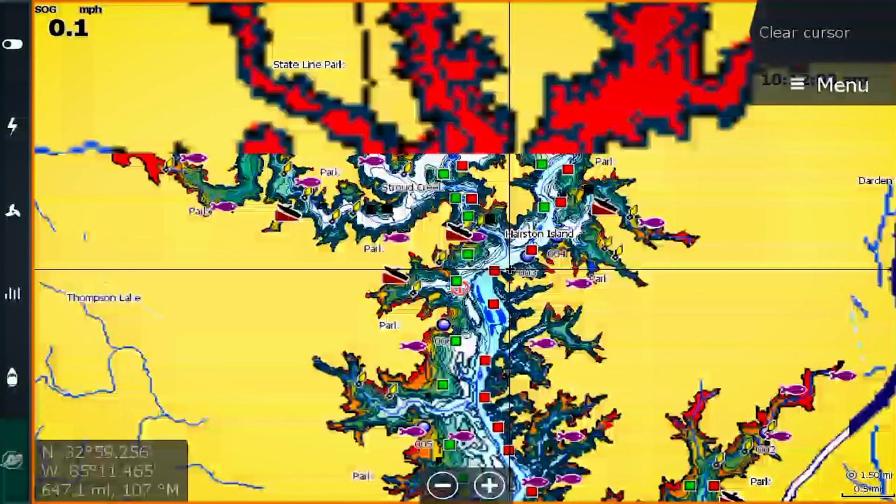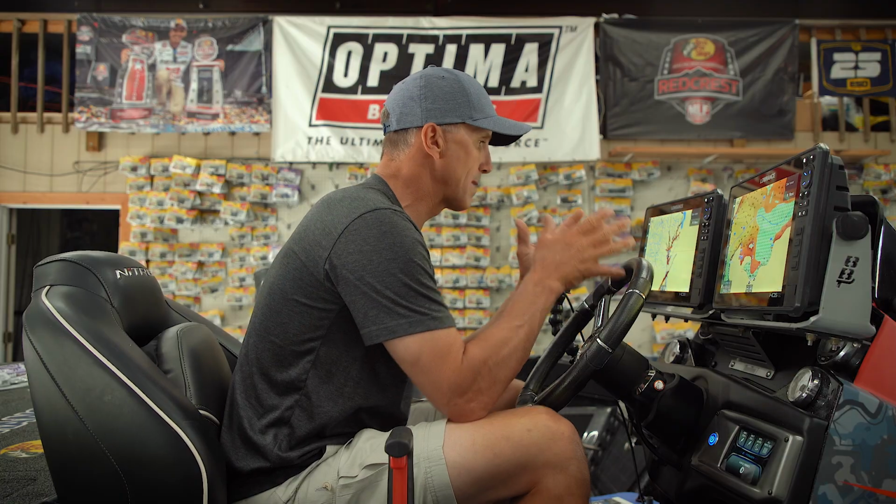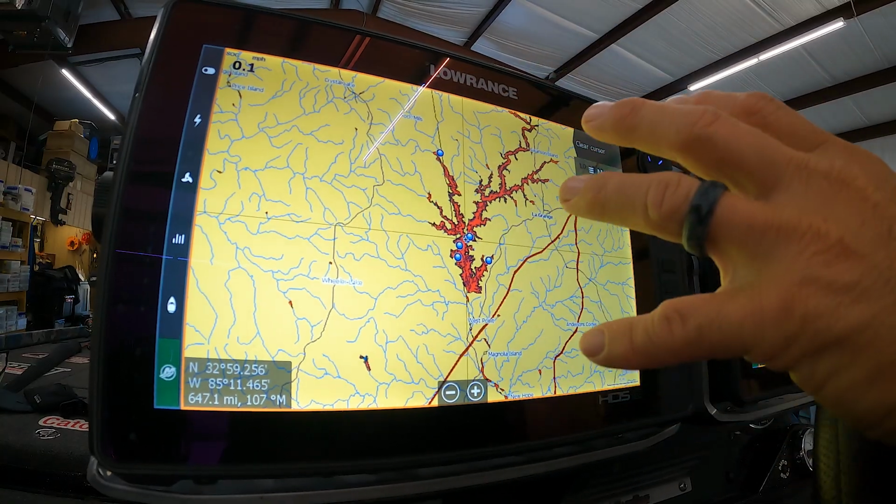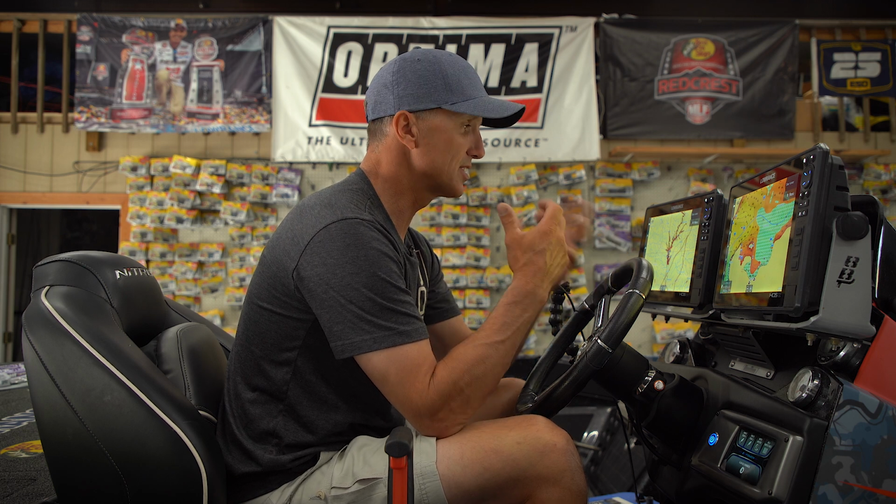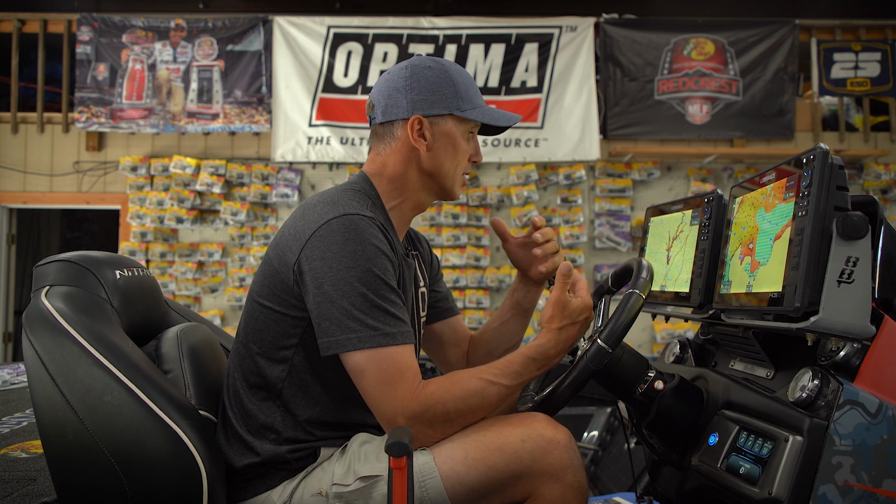Let's get into West Point Lake right here on the Georgia-Alabama border. Okay, and a lot of people have asked, what are my maps here? I've got C-Maps. I've got this C-Map here and this one here, they're the same thing. One of them's a Reveal. That comes on a chip, you can download it, and then the C-Map Contour Plus just comes in the unit. That is just what comes. They're really good maps. I really love how I can shade them and color them, Google Earth background, all that stuff.